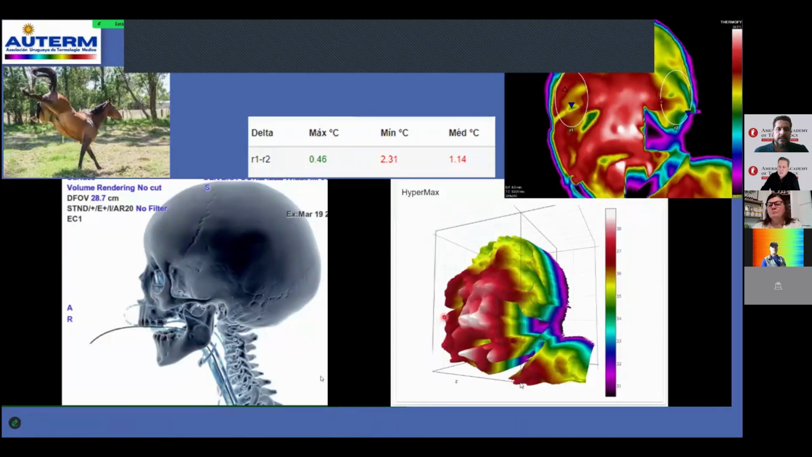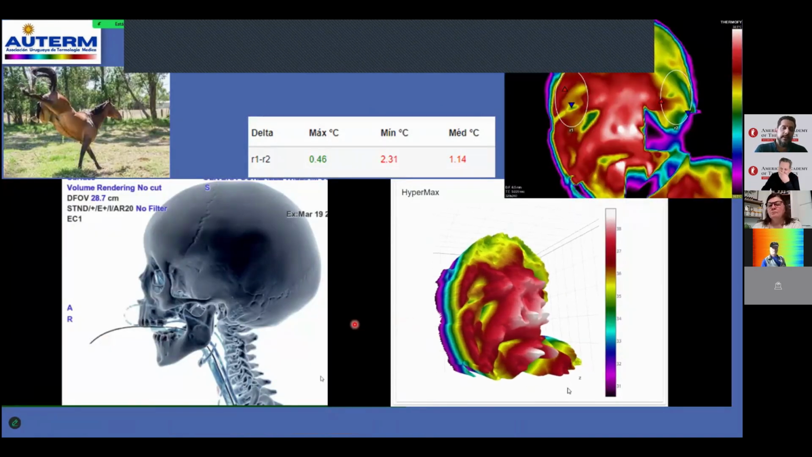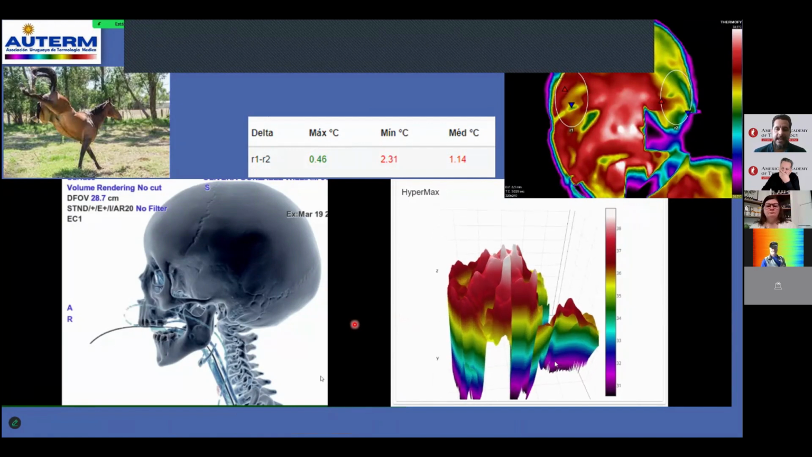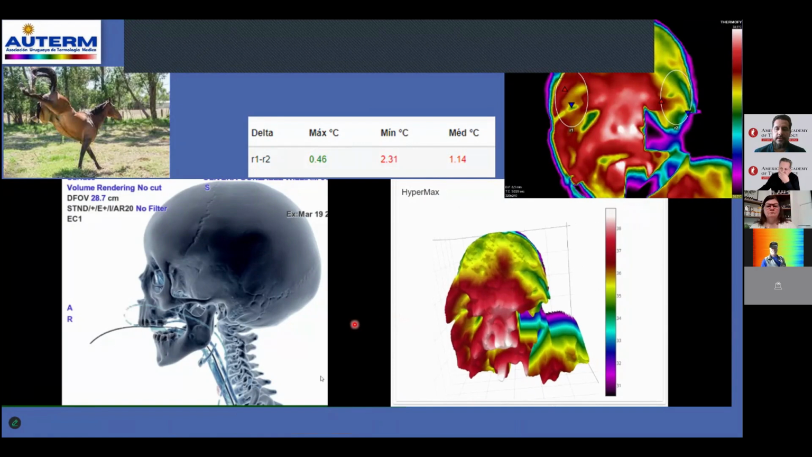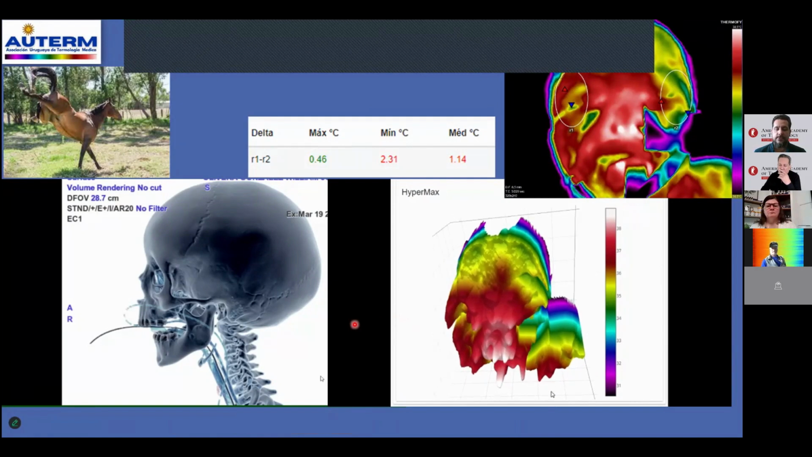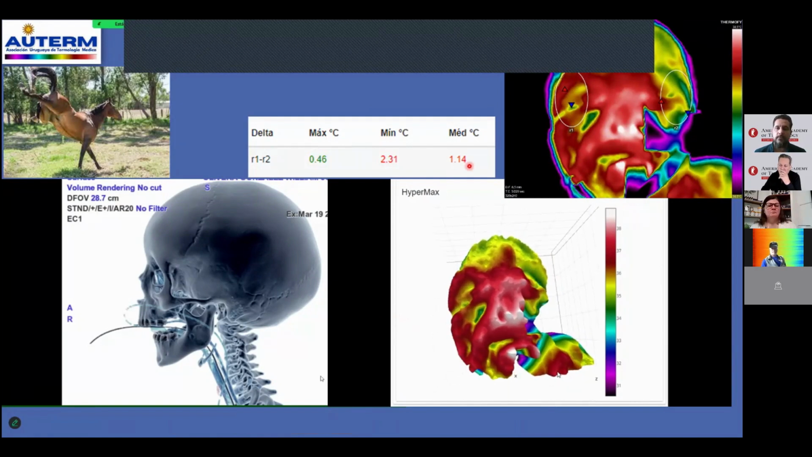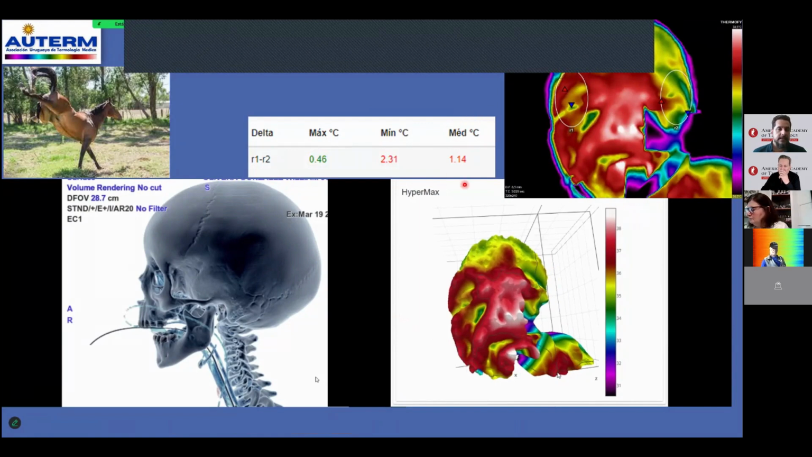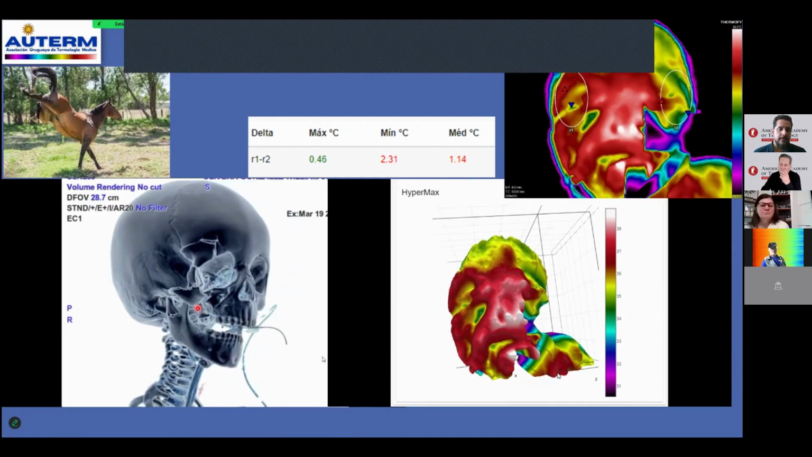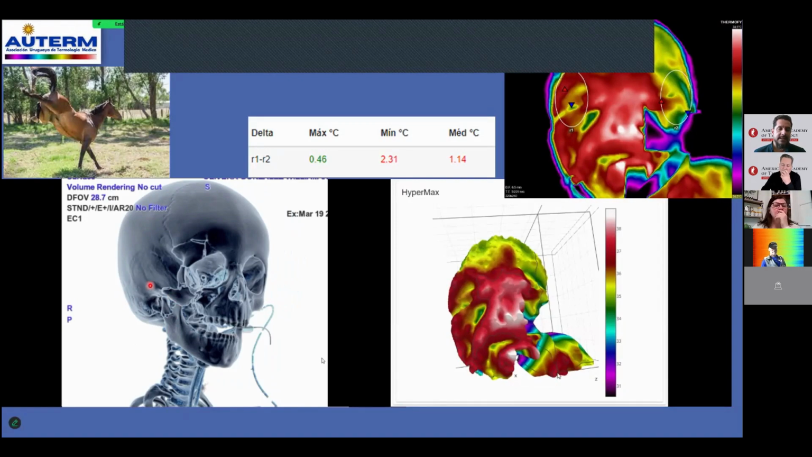And this one, the reconstruction, left and right, the reconstruction 3D thermography image. Look at that inside, areas of inflammation, and see the areas without delta T upside, too much to 1.14. Here is the average. See that? The extrusion area of the bones on the skull, look at that, maxillar two times, zygomatic arc, and orbital area.